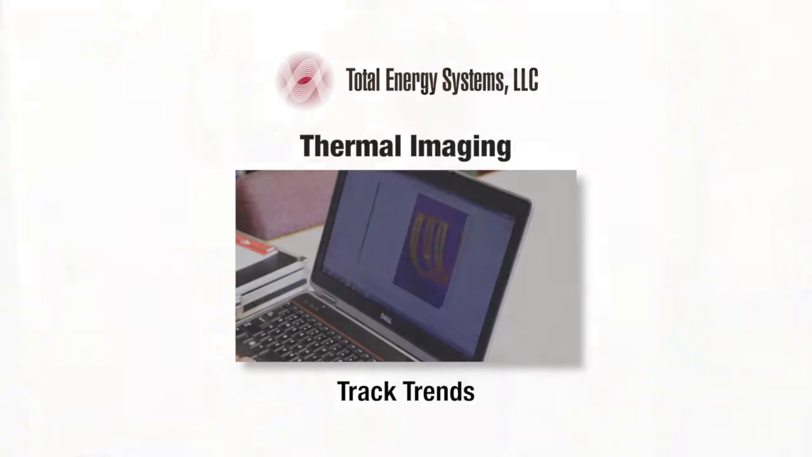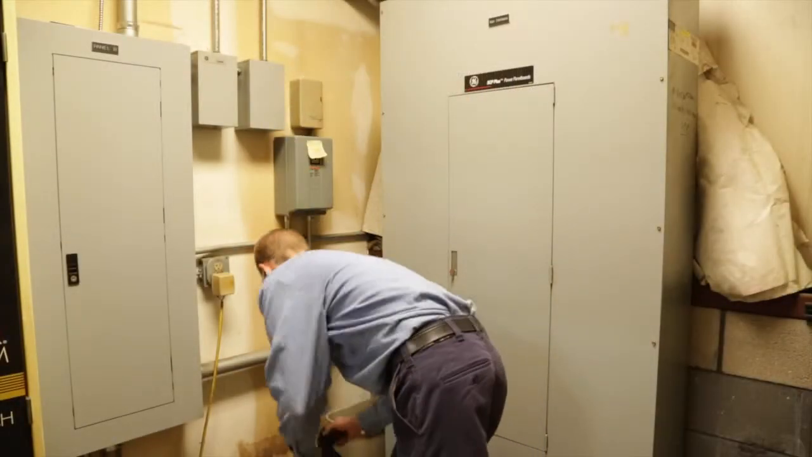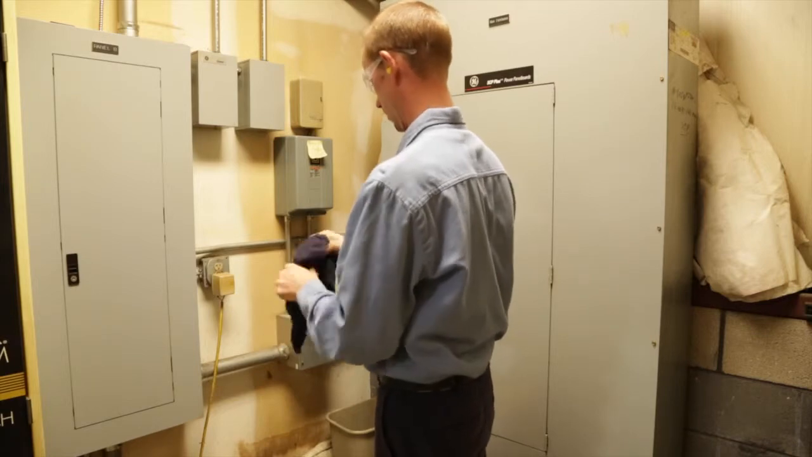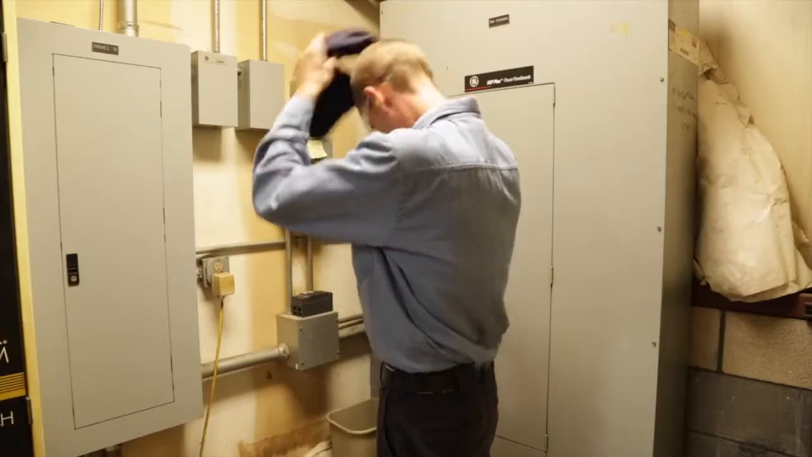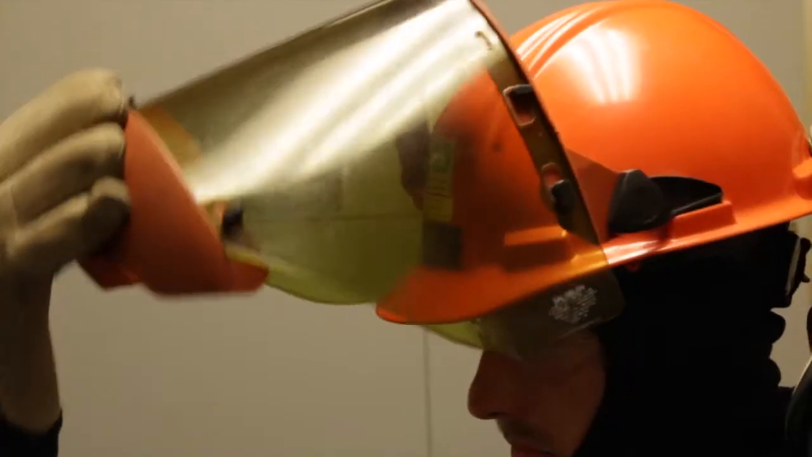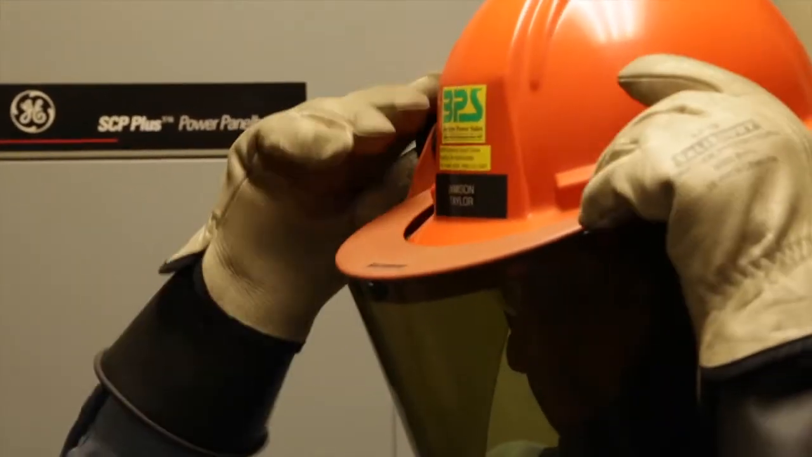The technician has to wear the correct gear when undertaking thermal imaging of contacts, including hearing protection, flame retardant shirt with long sleeves, balaclava over the neck, gloves, electrical hazard shoes, face shield, and safety glasses.